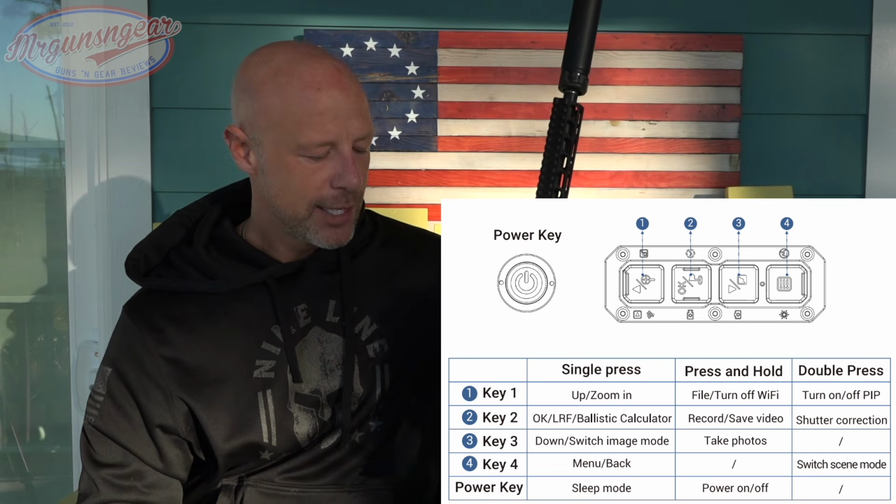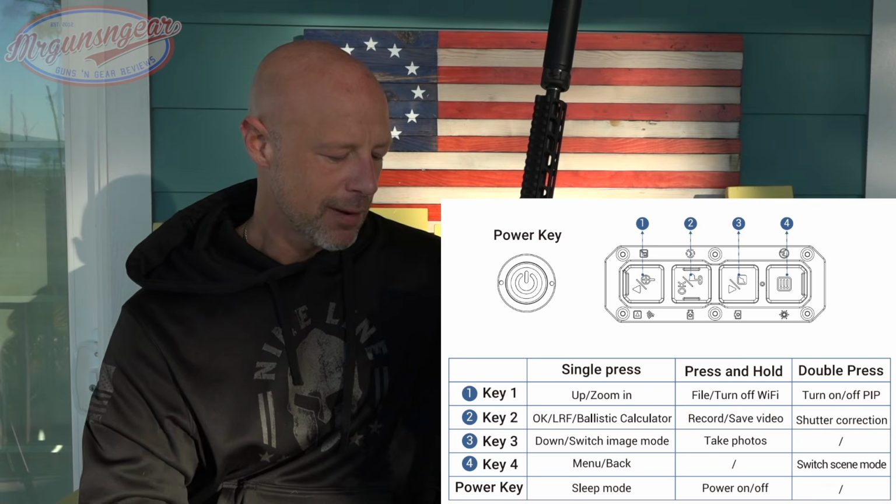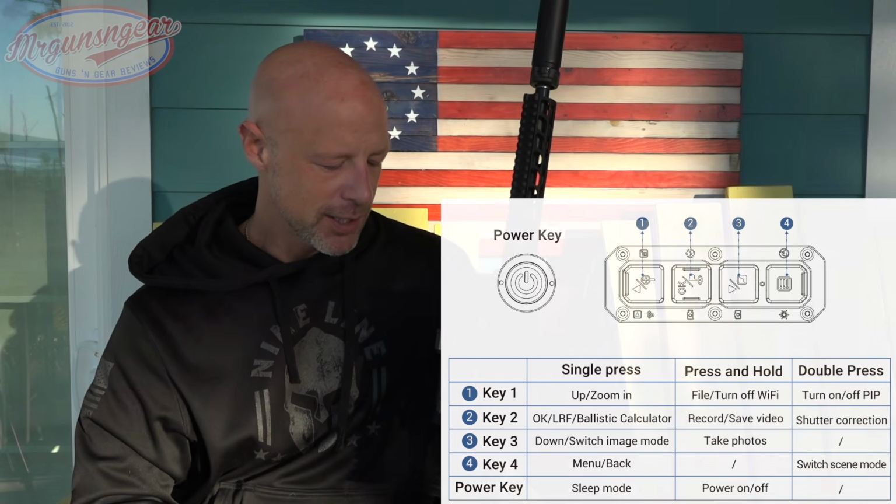And then back here, that is what is going to give you the display, and then you can toggle through the display. Again, I will show you that here in just a second.